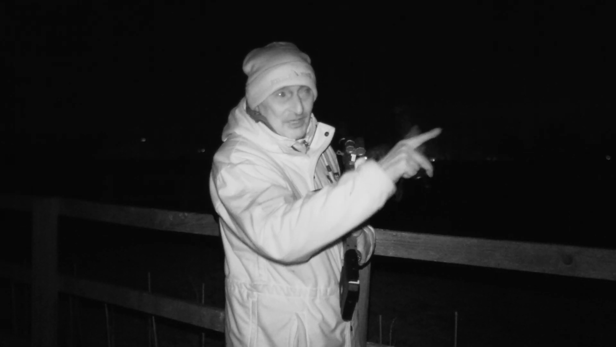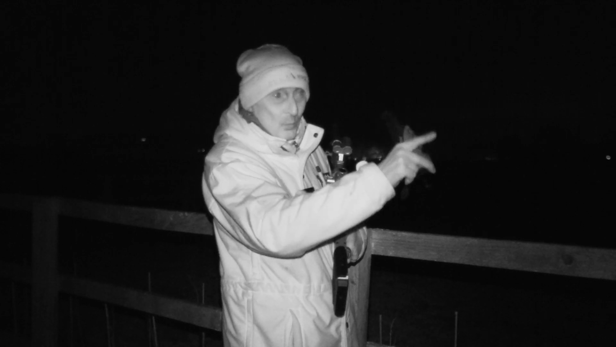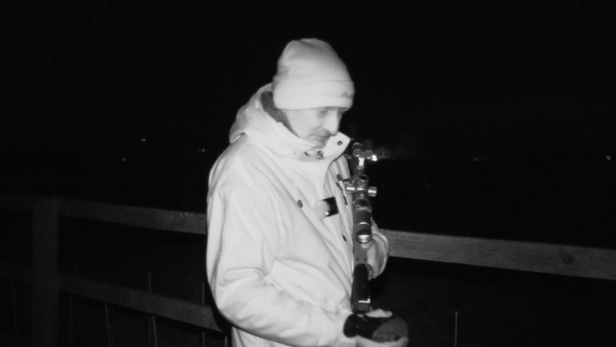Well, I can see a few rabbits down the far end of the paddock. I'm going to have a walk along there, see if I can get in range.